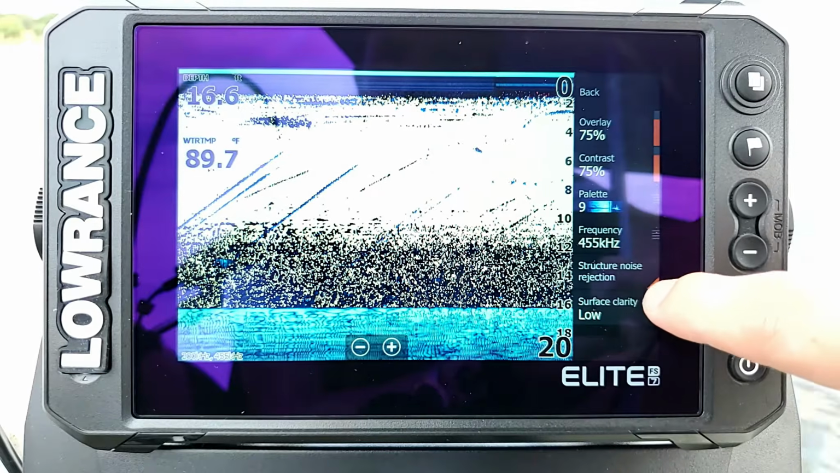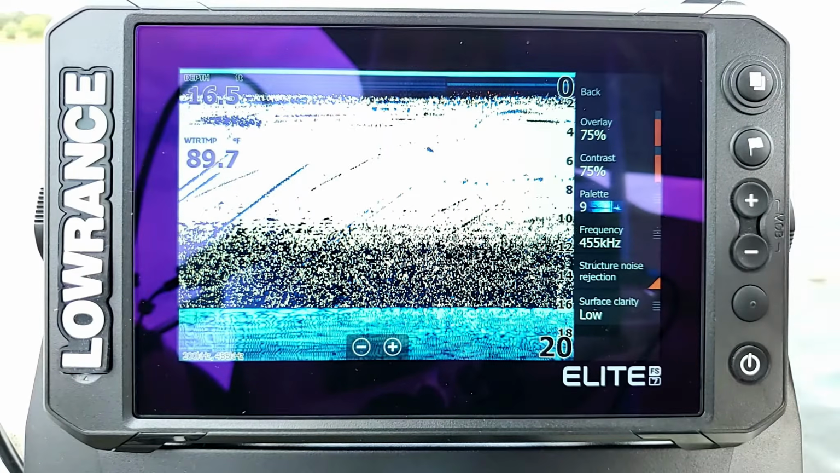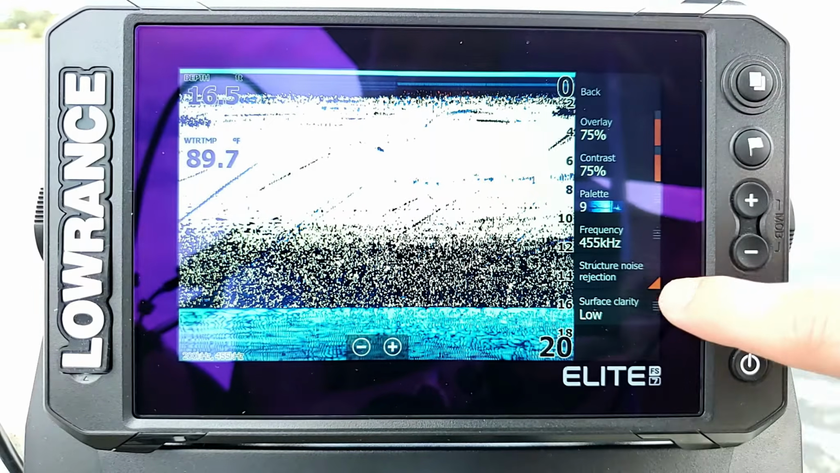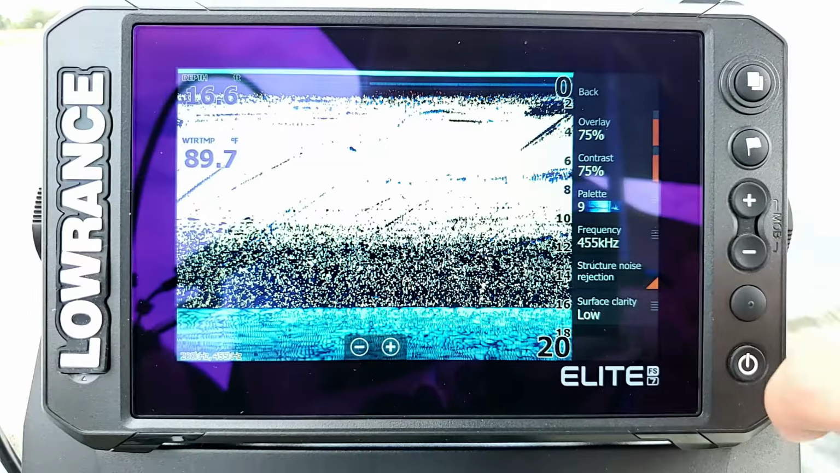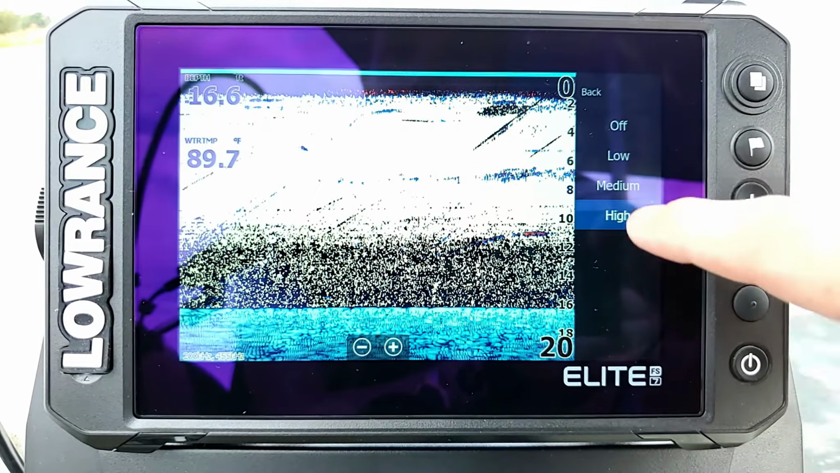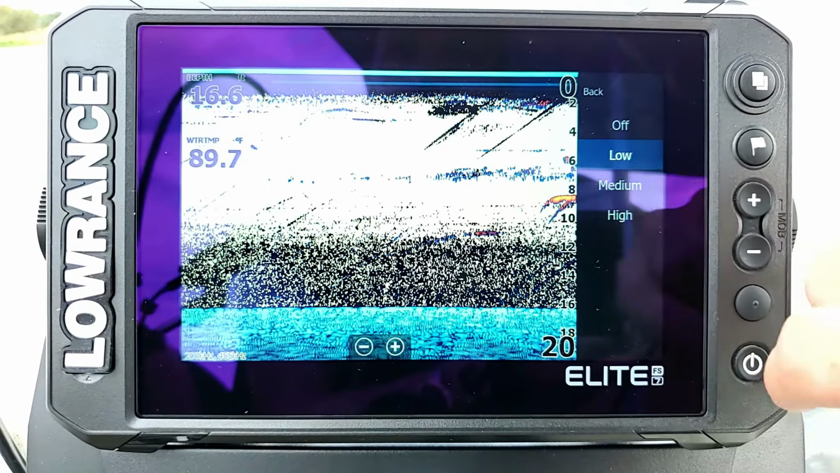Now you also have your noise rejection, where you can turn it on and off. Like I showed you before, on our sonar we can go for low, medium, or high. With down scan, you just have the ability to turn it on or off. And then you have the same thing for your surface clarity. We can adjust how much information we want to show up here at the top.